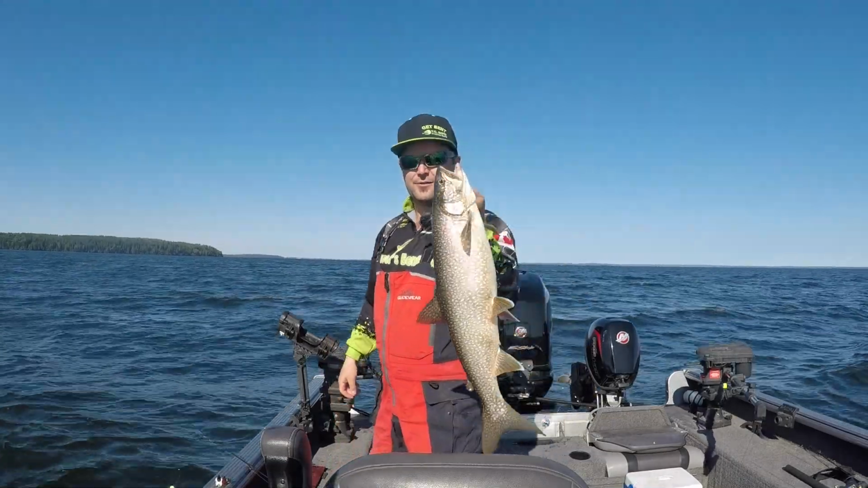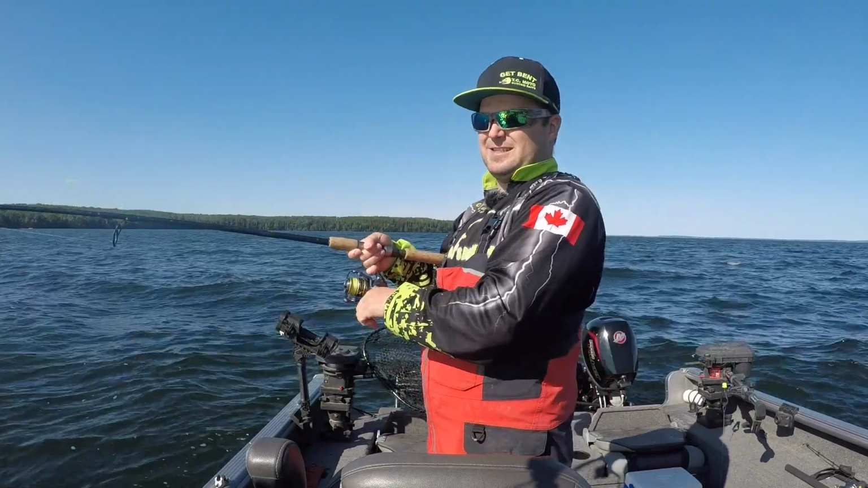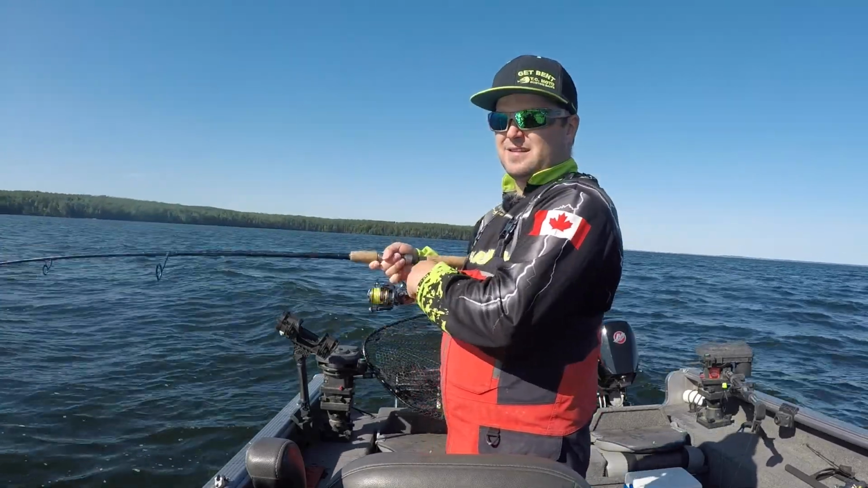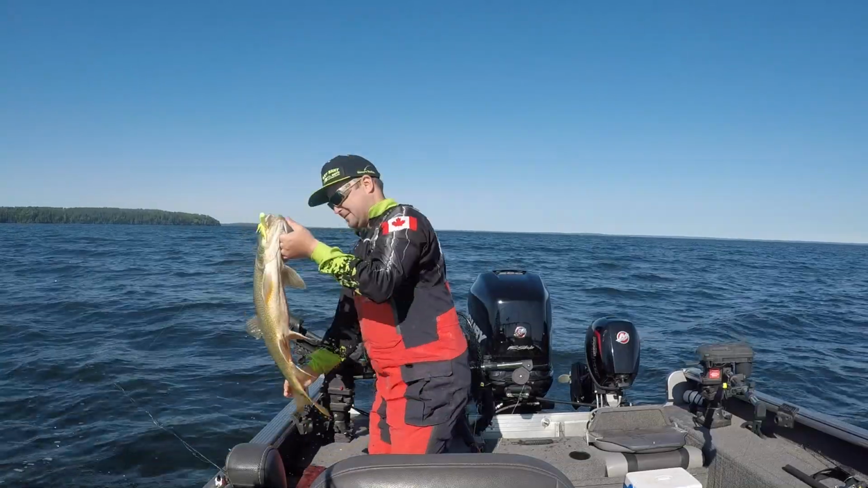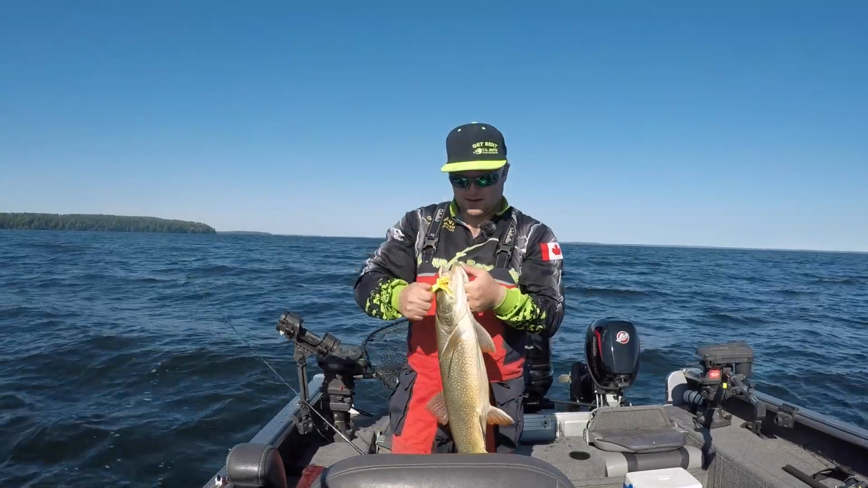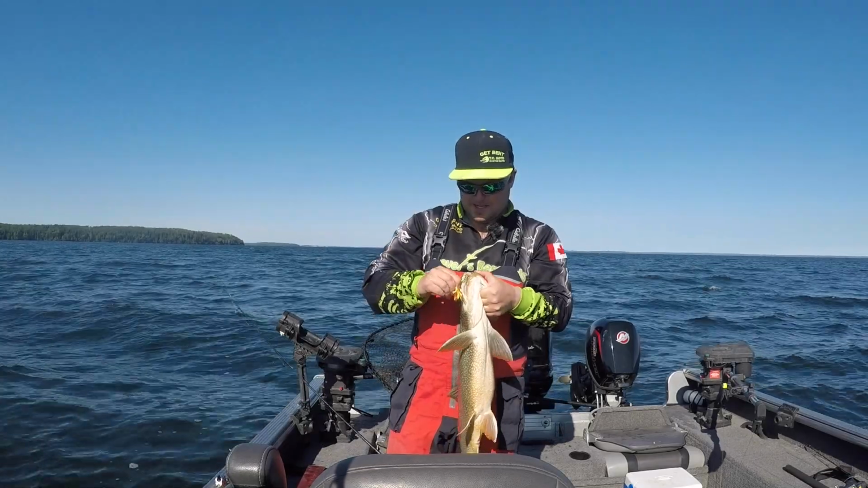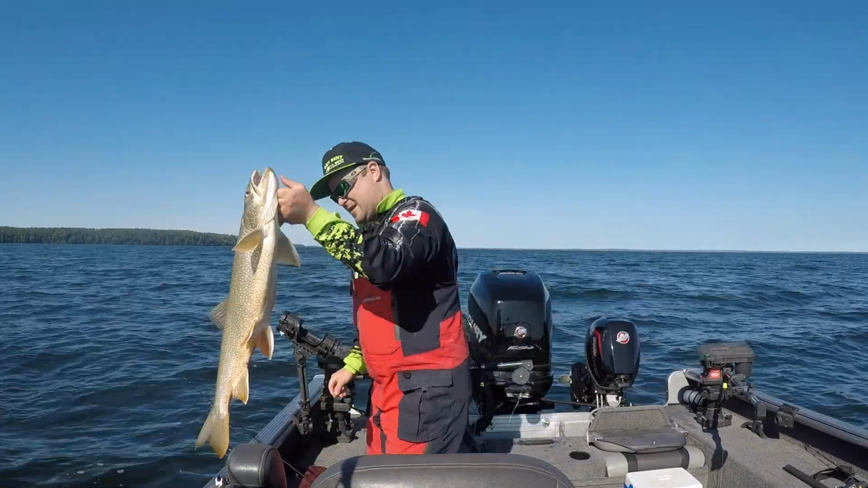This is a little guy. We'll get him back in the water here. There you go. Another beauty, 27, 28-inch fish. Again, that walleye tube has been the key here. Get it out. Get her back in the water.